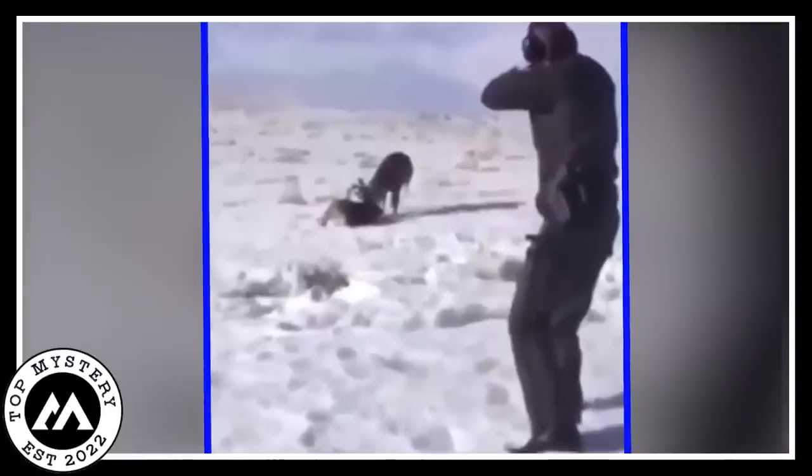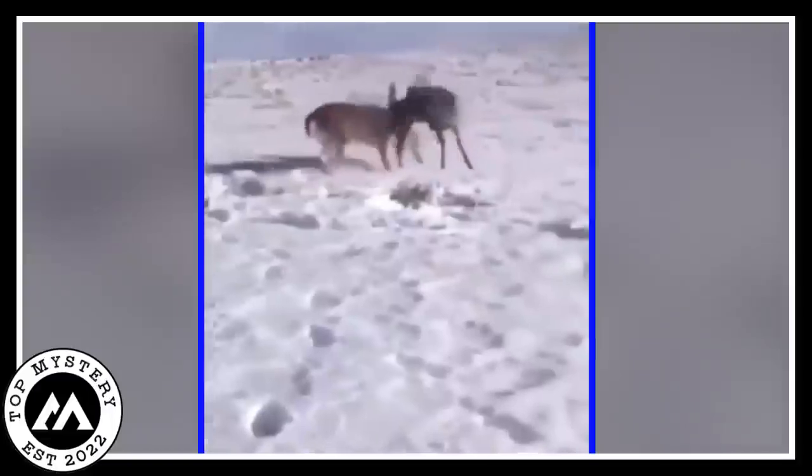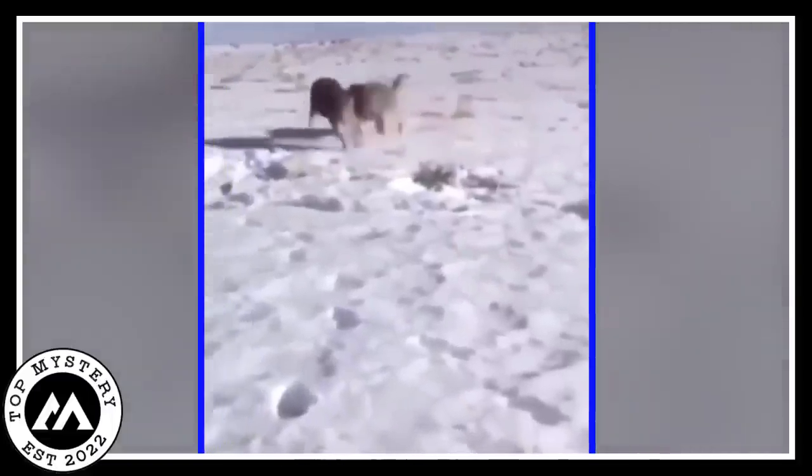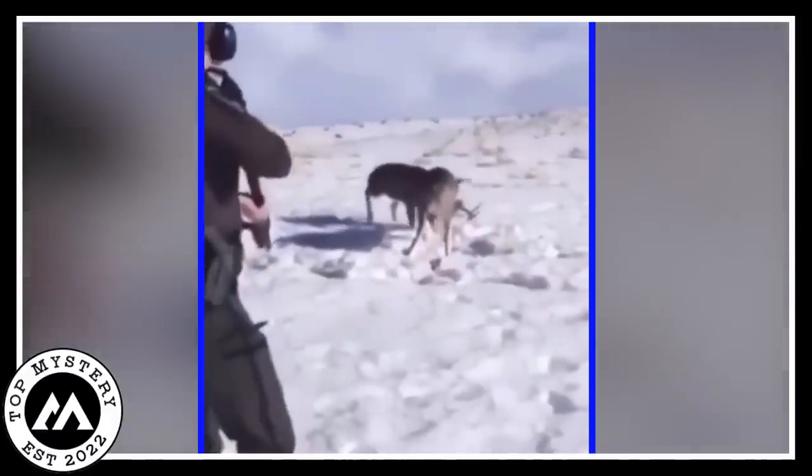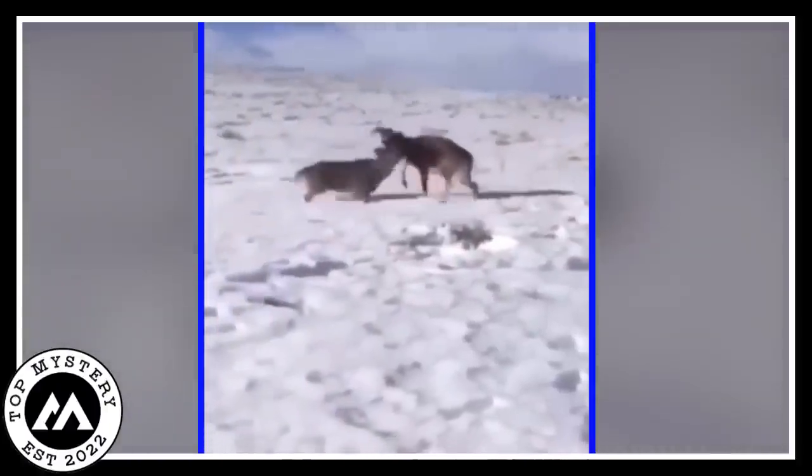Then a person who takes care of the park showed up. Maybe the play between the bucks called him. He wore warm clothes and looked serious. He had a powerful tool with him, a gun. It made the story feel even more interesting and strange.